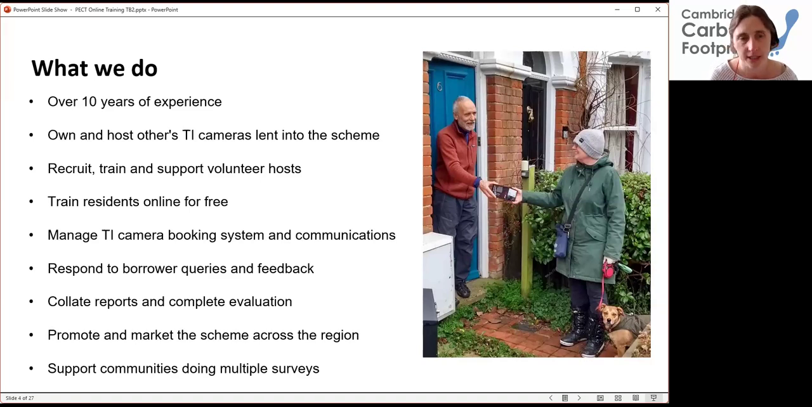We train residents online for free. Obviously, with all these cameras, we manage an online booking system and all the communications that go with that. We respond to any borrower queries and feedback. We collate reports and complete evaluation from people who borrow the camera, and very kindly fill in reports and survey reports, so we can collect data about what they've found and build a picture of what's out there.